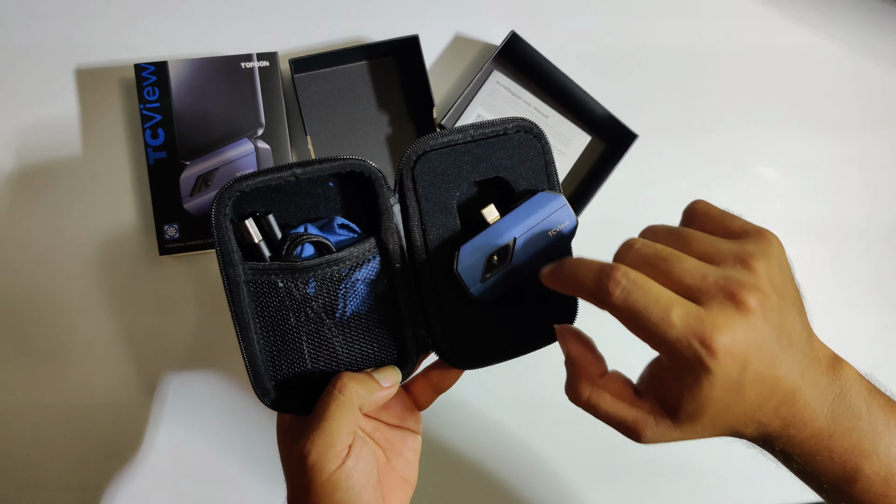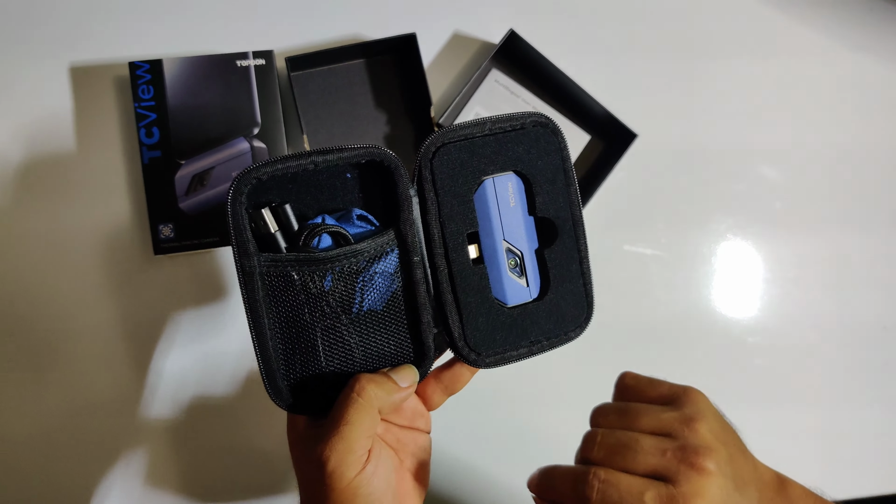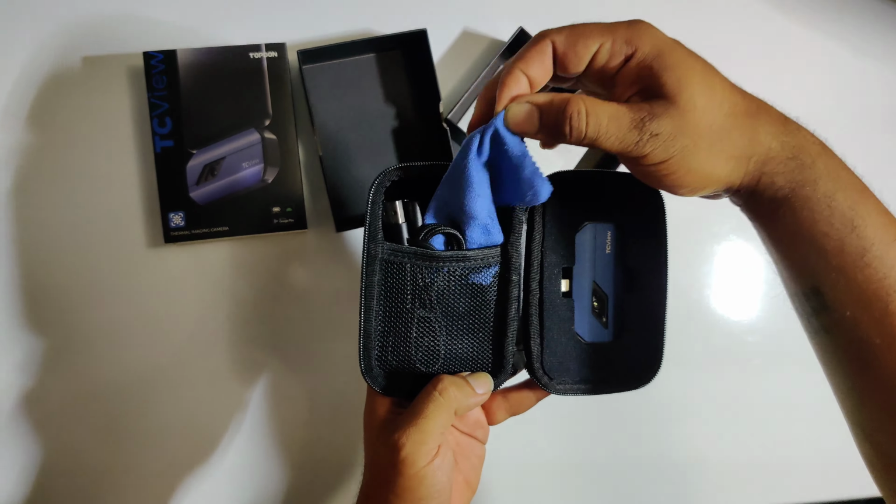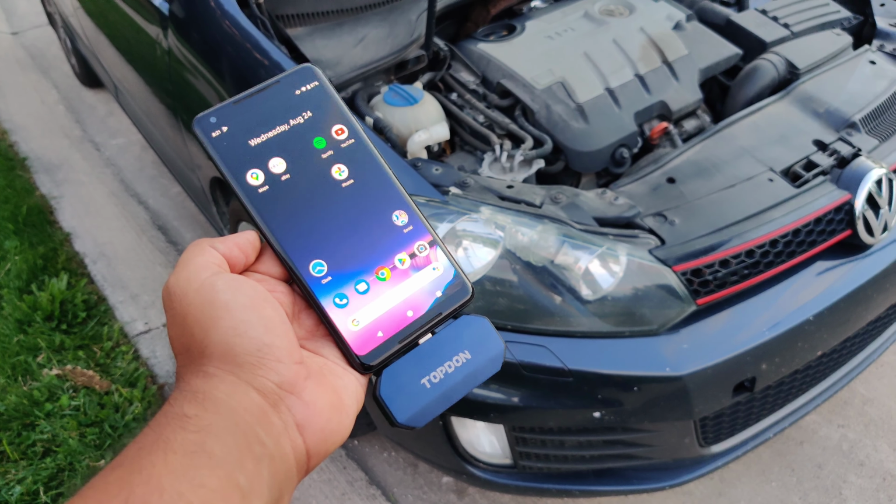What I suppose I don't like is just for the portability factor. If you ever have to throw this in your pocket, there is no slider or protector. However, they do include a cleaning cloth and a USB-C extension cable with the whole package. So let's give it a shot. Let's try it out.